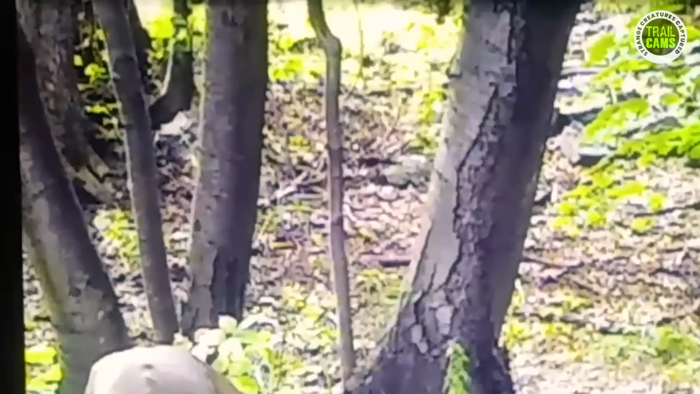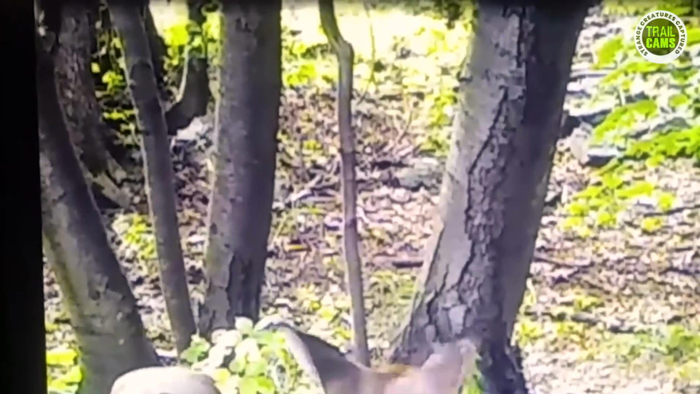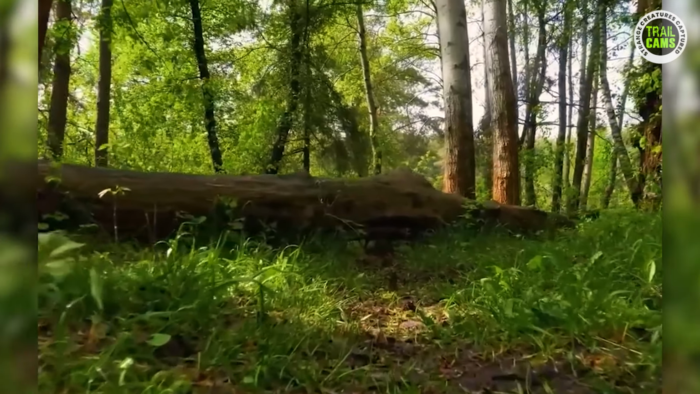While some argue that it could be a squirrel or another deer lurking in the shadows, many viewers find the creature's rapid movement unsettling. Certain individuals suggest that it might be the dogman, a creature known for stalking both animals and people in wooded areas.